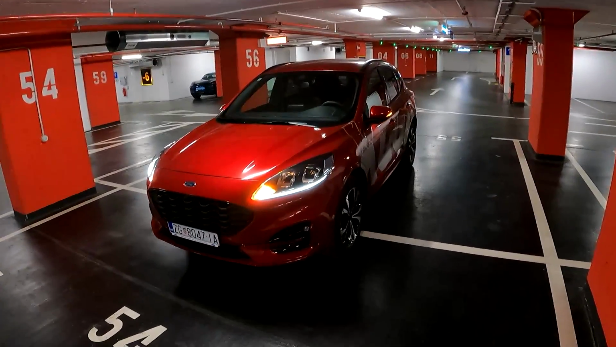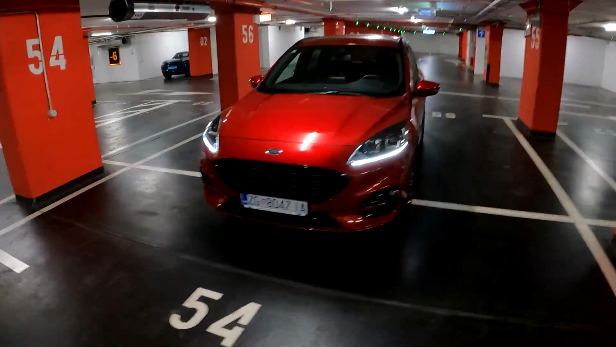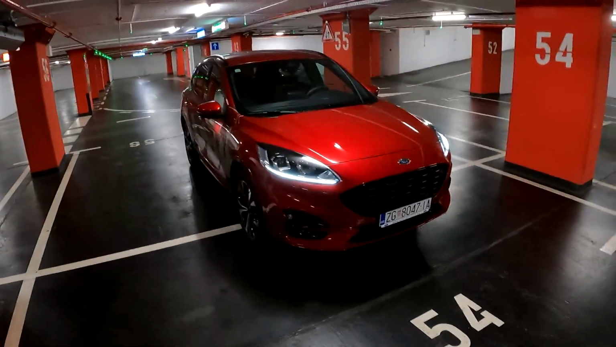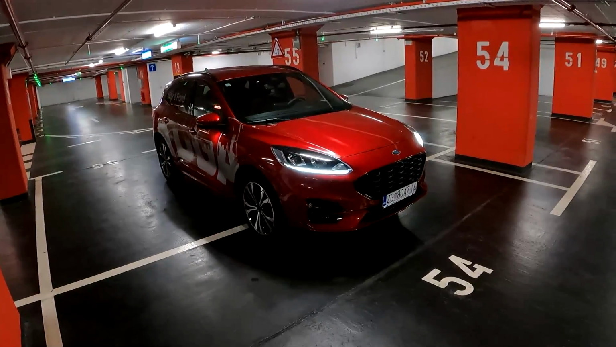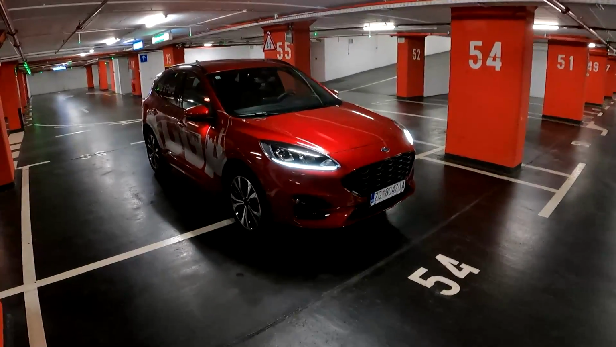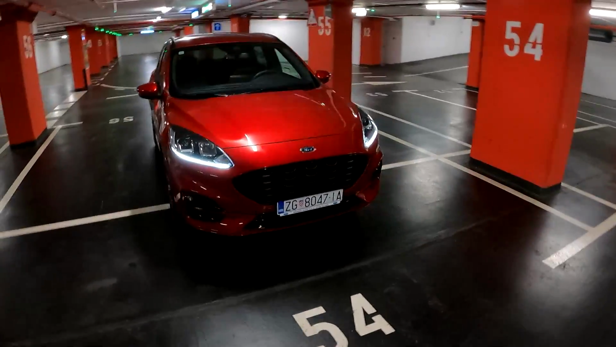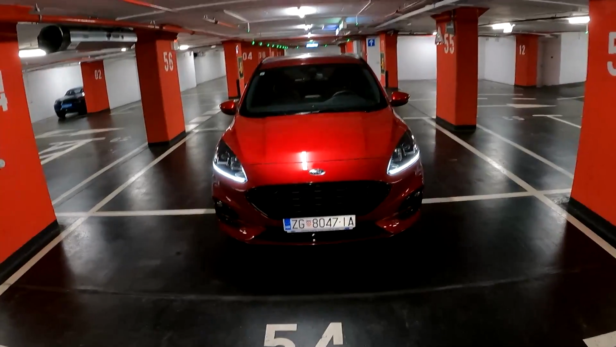So here we have the all new Ford Kuga. This is the third generation model, and as you can see here we have a beautiful design. It's much more emotional compared to the predecessor, and actually designers found out from the owners of the predecessor that they are ready for something new, for something more sporty and more emotional. So the car is wider and lower.